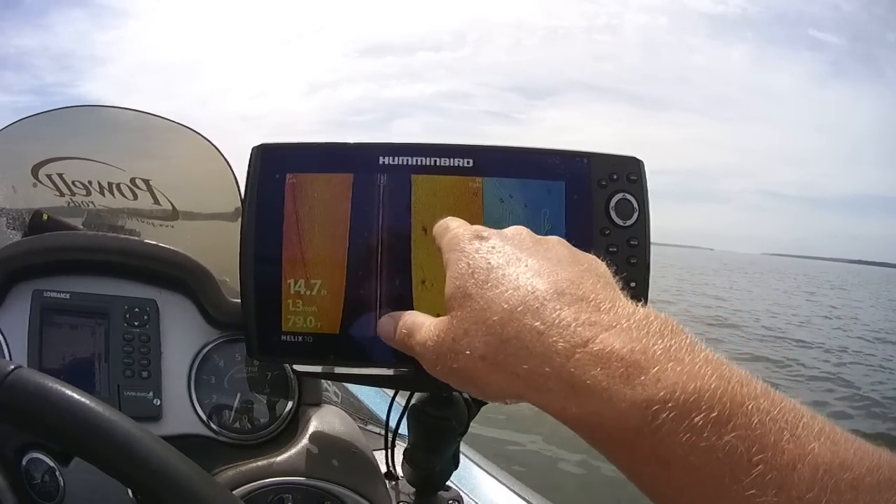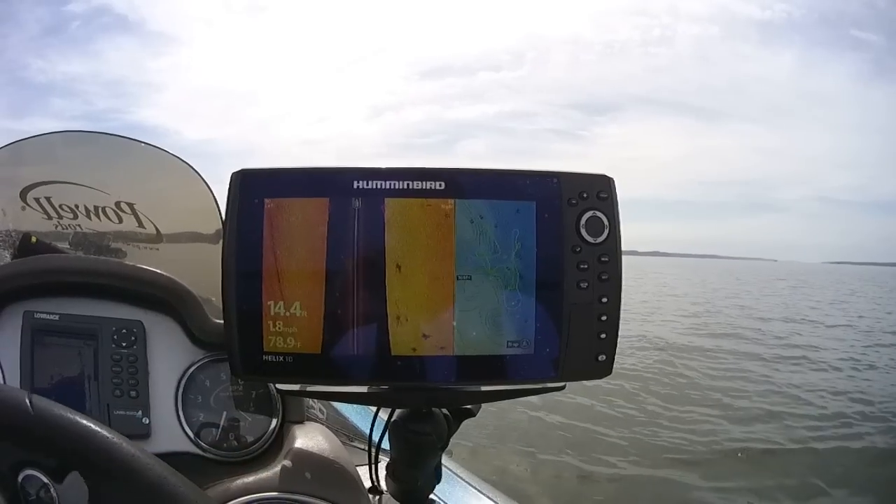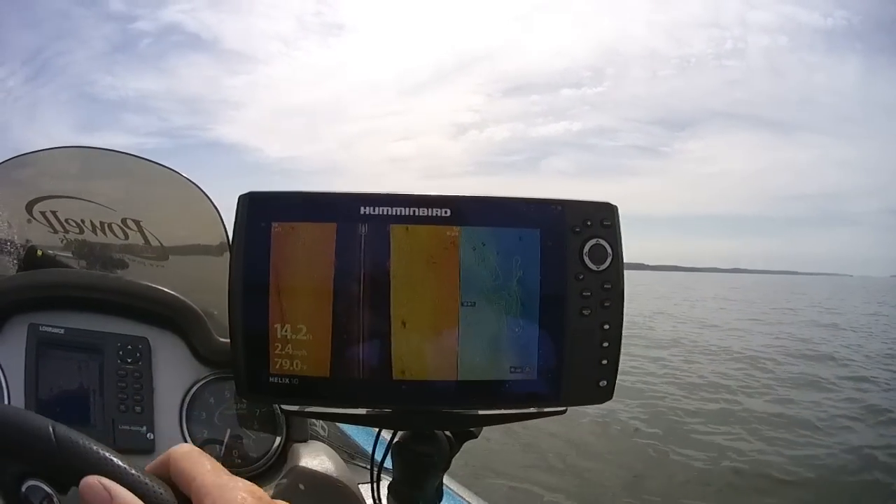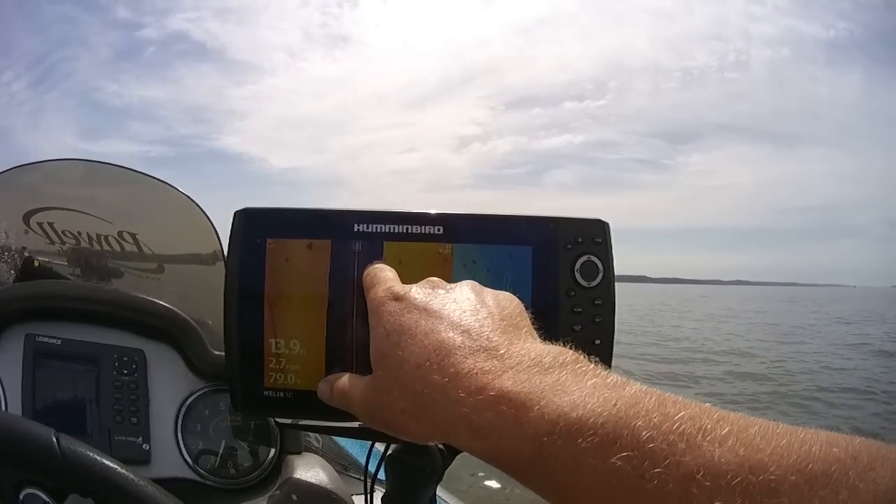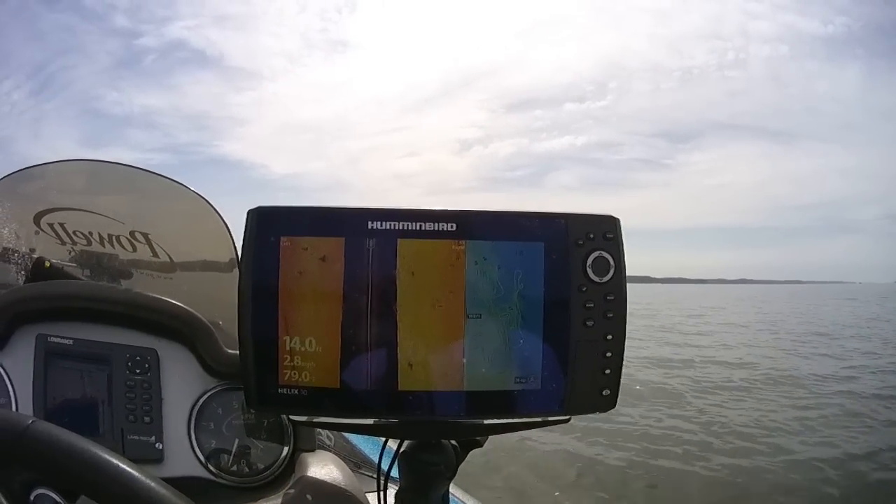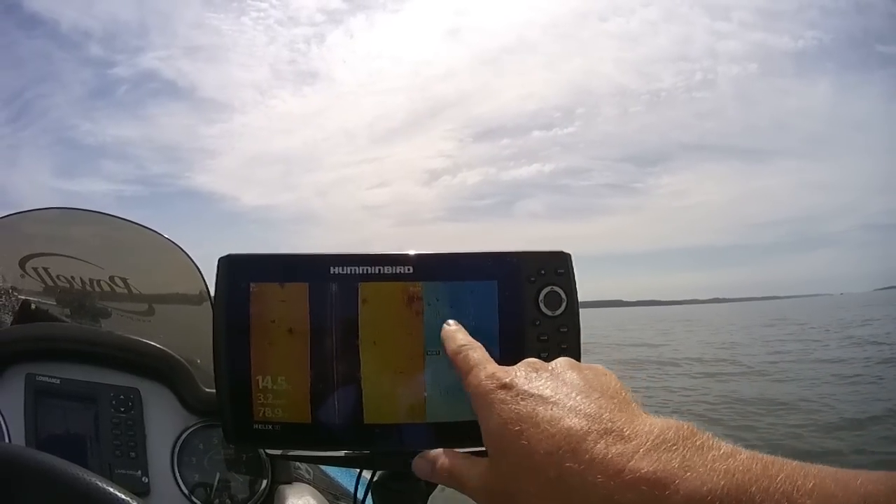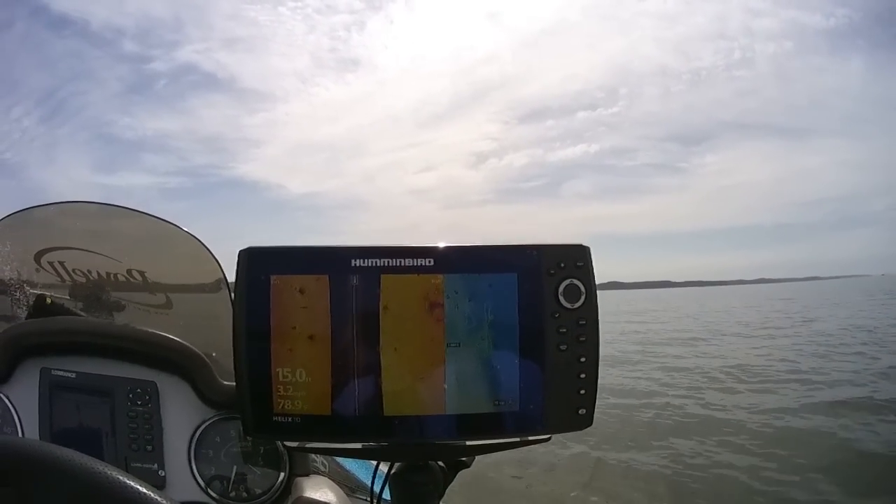We've come up, it's gotten wider. That means you're on that harder bottom again. Here's a stump that we went directly over that's right below the boat. Another one that's just off to the side. And you can see here, it kind of got a little point that goes out this way. I'm going to idle that out and just kind of show you that.